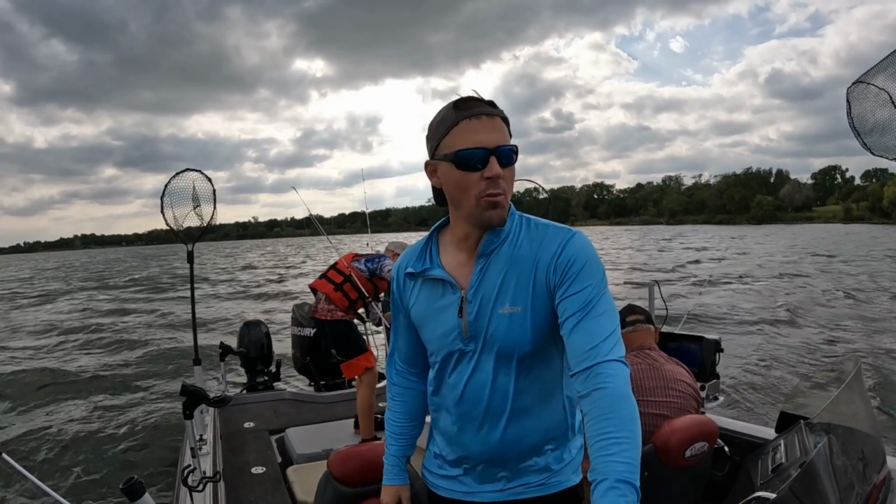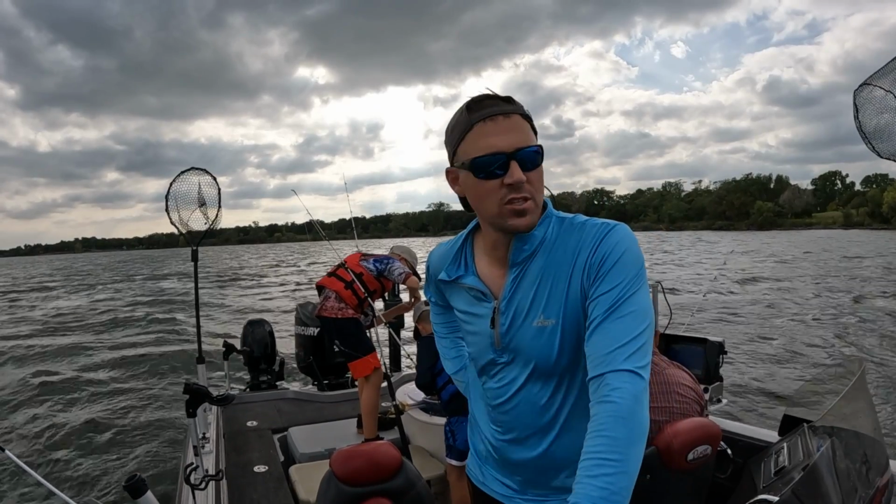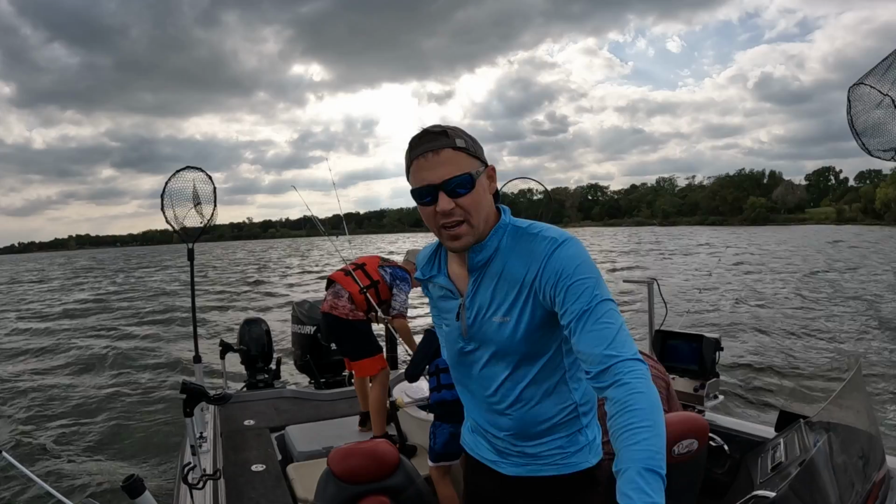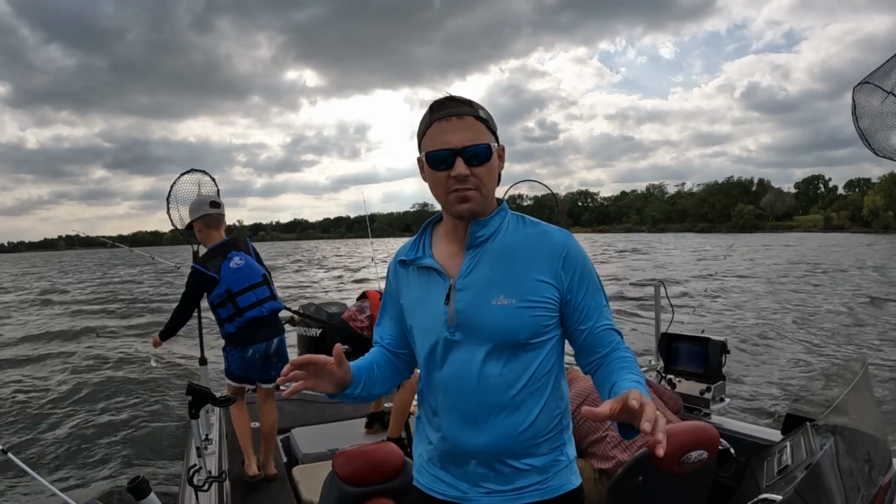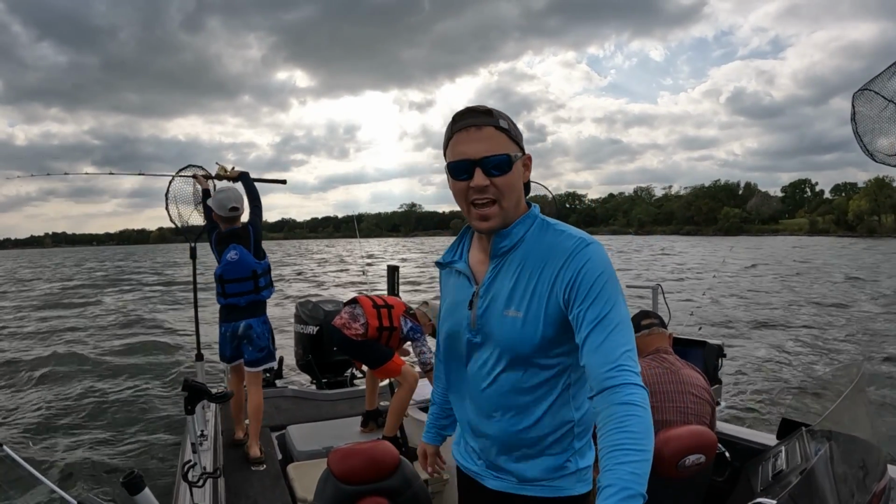Fort Cobb Lake in Oklahoma, man. It's a day after the first official day of summer, so we're officially in fall. Water temperature is 81 degrees. Typically this lake is lights out this time of year. We pull up to a spot that's known to catch fish. I saw some fish on the graph. We already got our bait in the tank, so let's get after it.